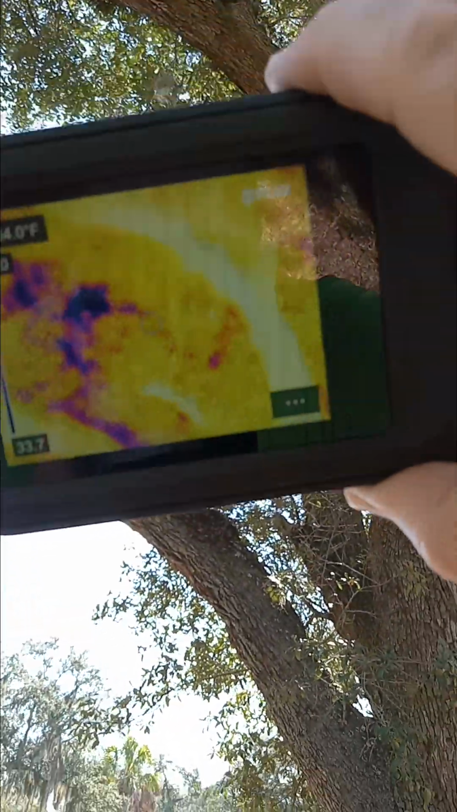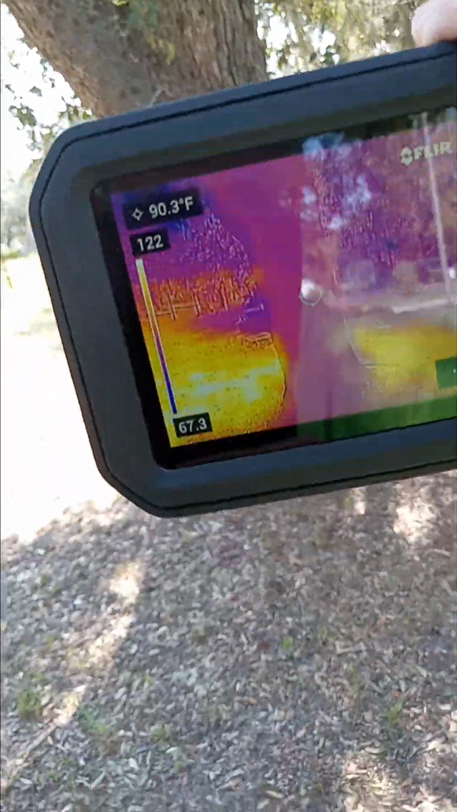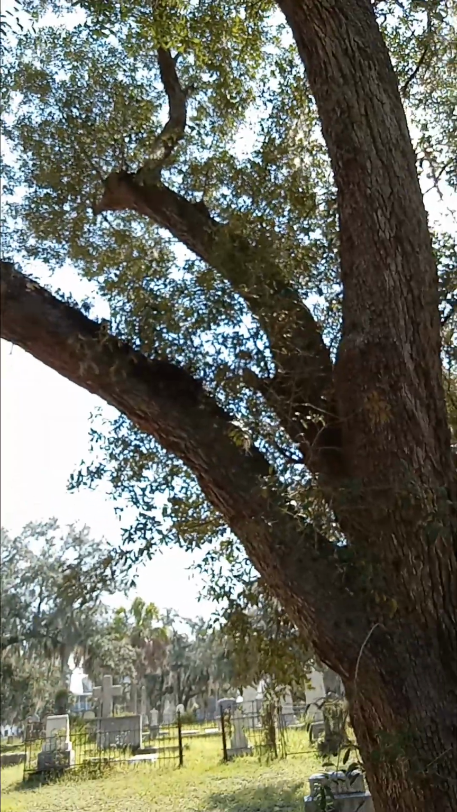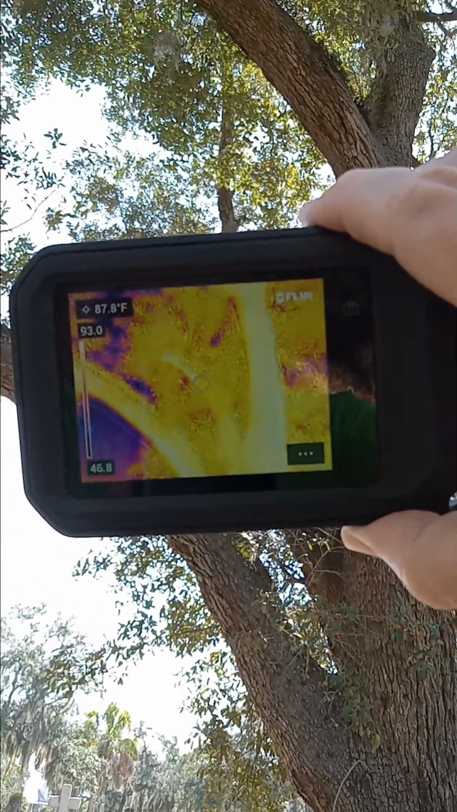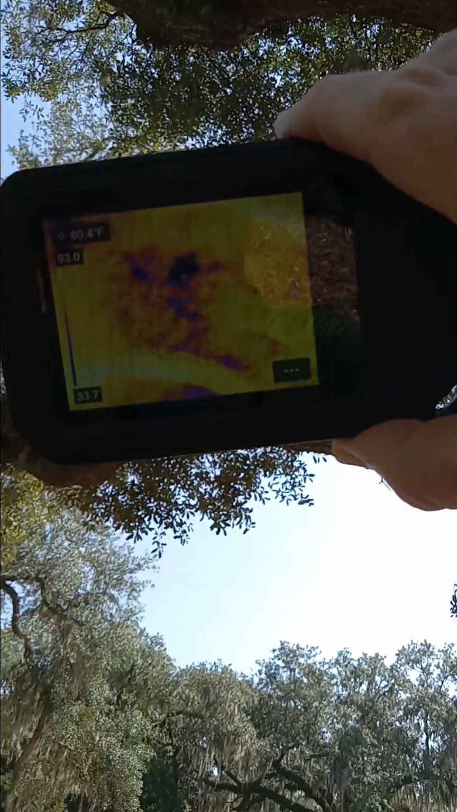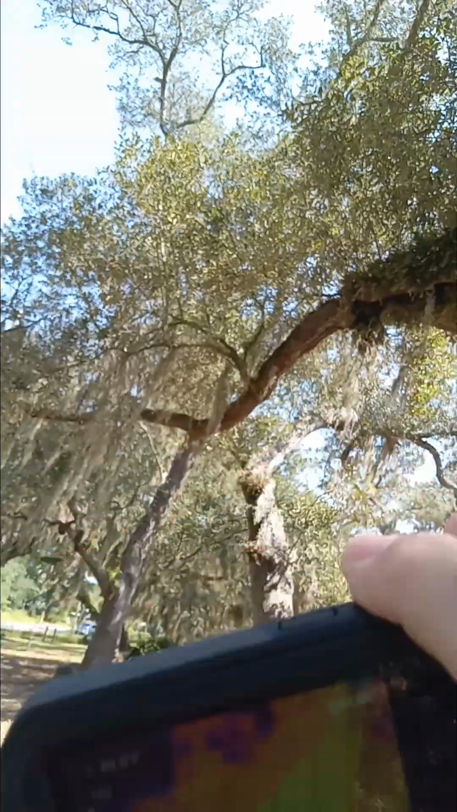As long as I'm looking through the shade of the tree. Let me see, there's the sun right there. You see it? Now, I can't say that I see any cool areas, none other than possibly the sky coming through. That's the arm of the tree there.